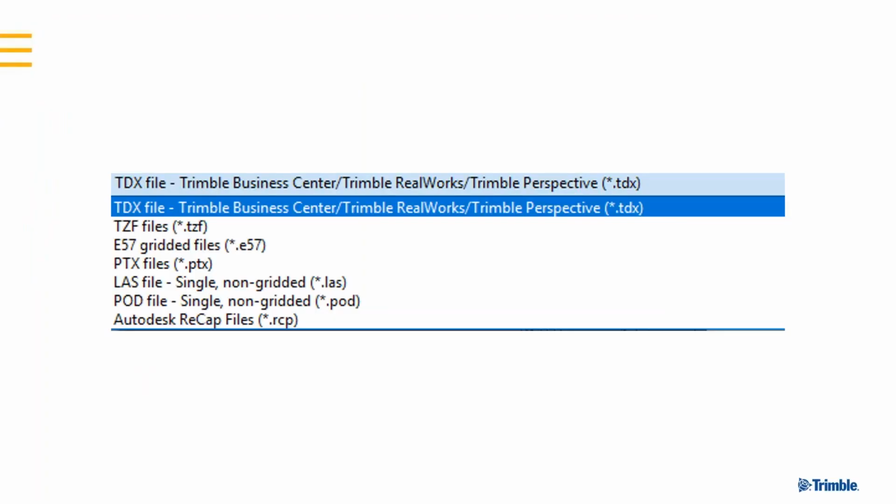Now, TDX is our file format that we use to exchange scan data back and forth between different scanning softwares, such as Trimble Business Center, Trimble RealWorks, and Trimble Perspective. In addition, we also have TZF files, which are just the compressed scan files that are created in the scanner.